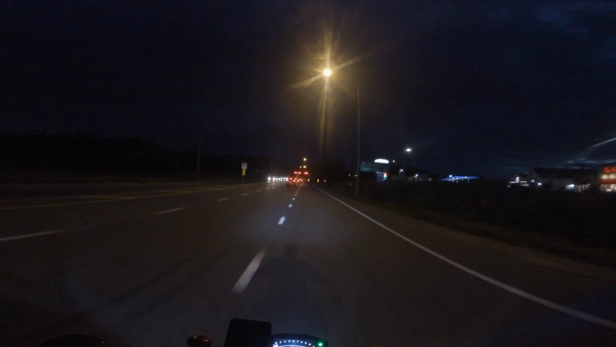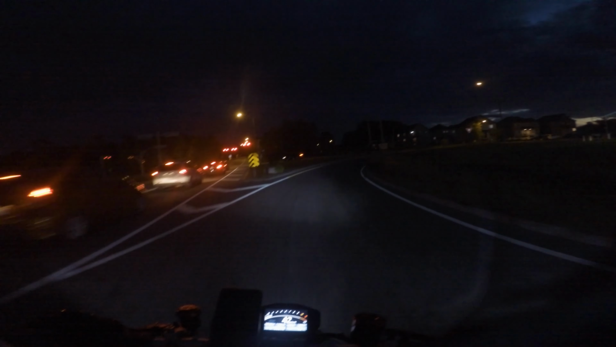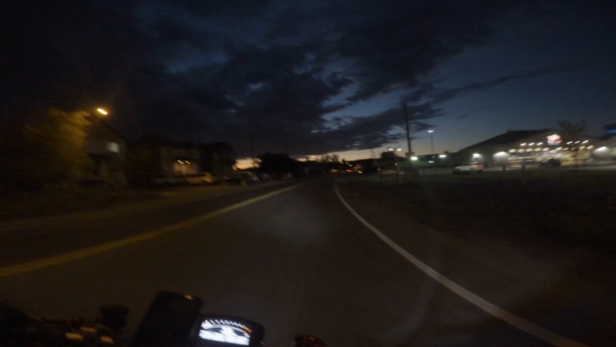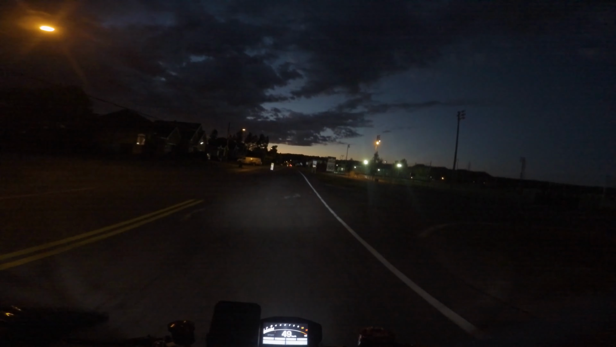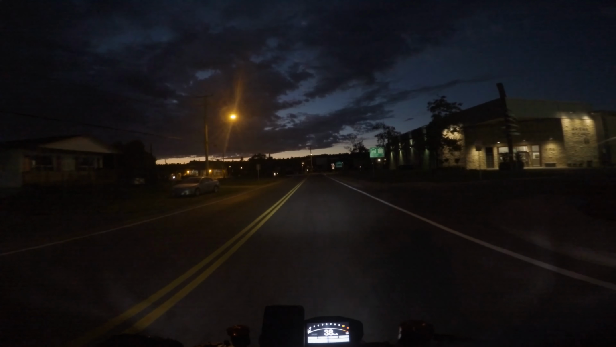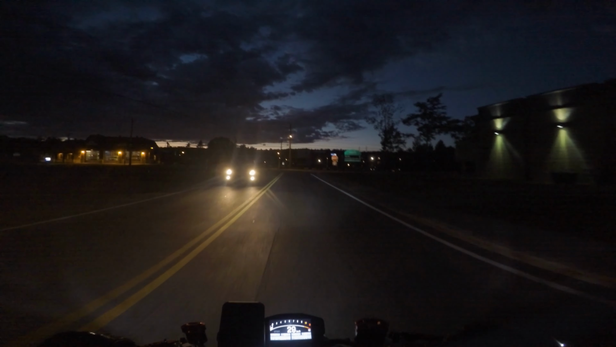I do have a clear visor, but I don't carry it with me. So if I'm remotely going to be out, I'm always going to have my tinted visor, which makes it a little harder to see. And because tonight wasn't planned, I don't have my glasses. I only need glasses occasionally, I don't need them to drive. I'm just more confident with them at night. I can see a bit better, especially on the motorcycle.